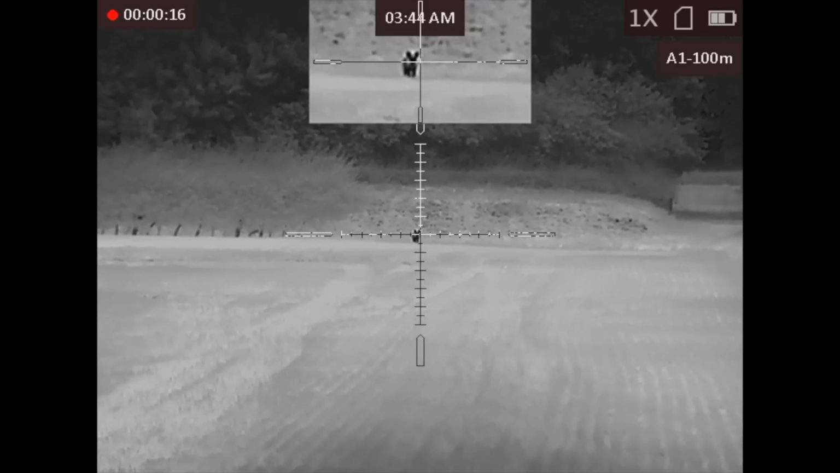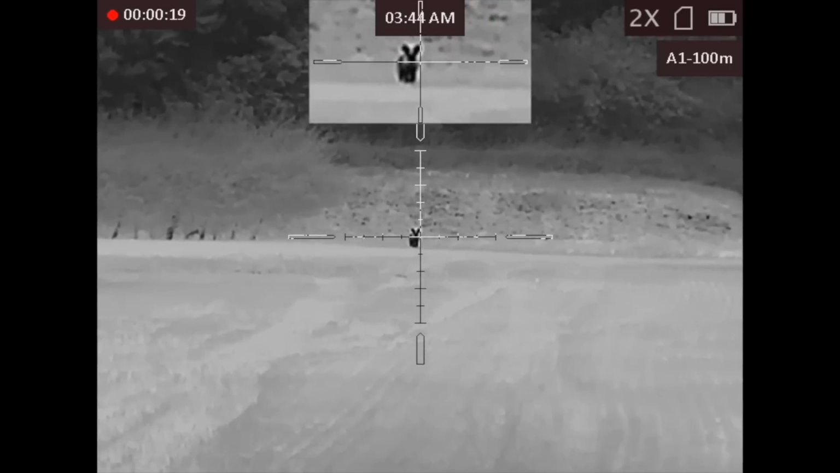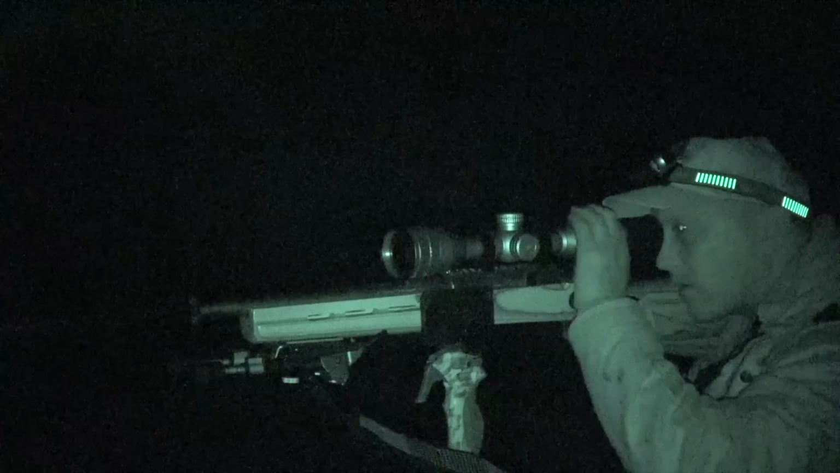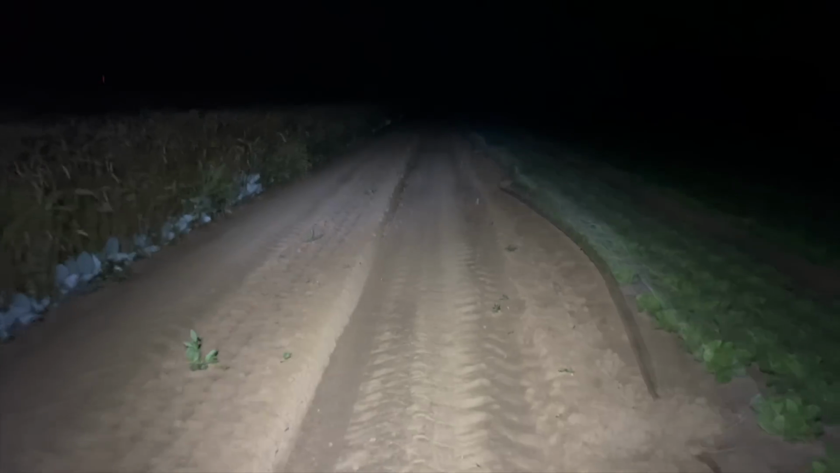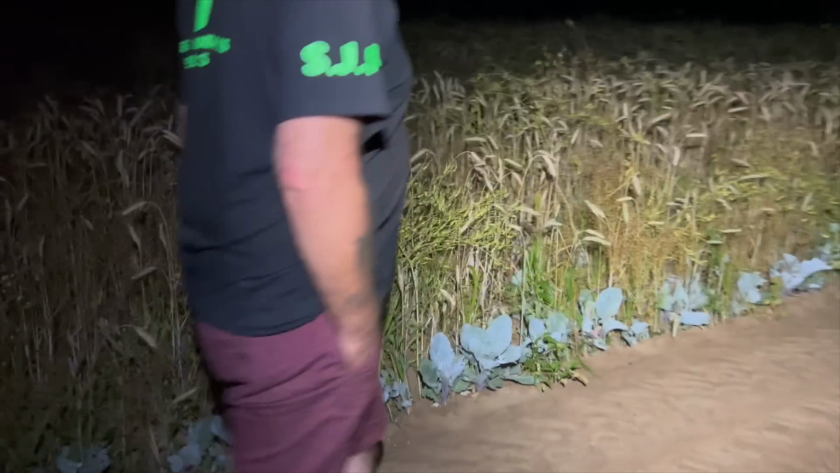This is part 2 of the thermal foxing extravaganza. We have another bumper night out on the Charlies. This is thermal foxing, and this is Team Foxer. Look at these young ones, I don't know what they're doing really, do they? What was that?